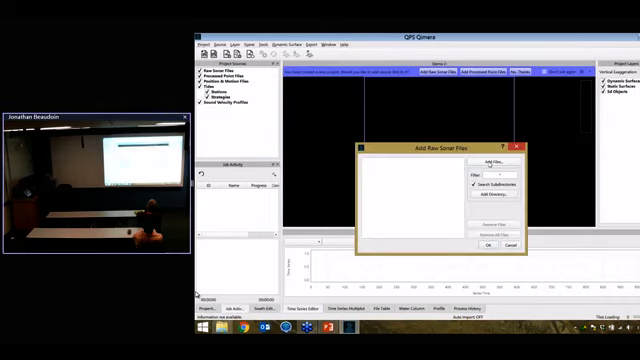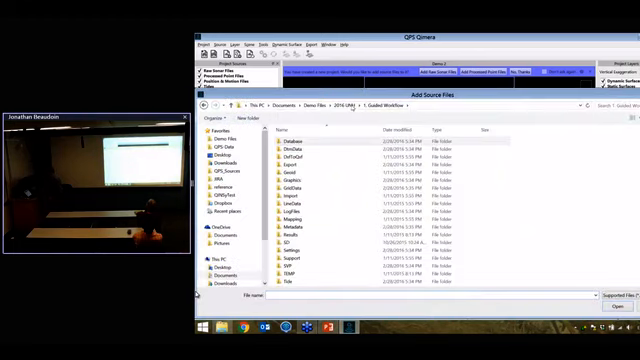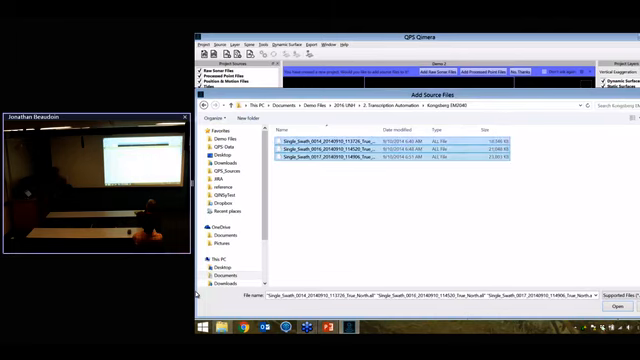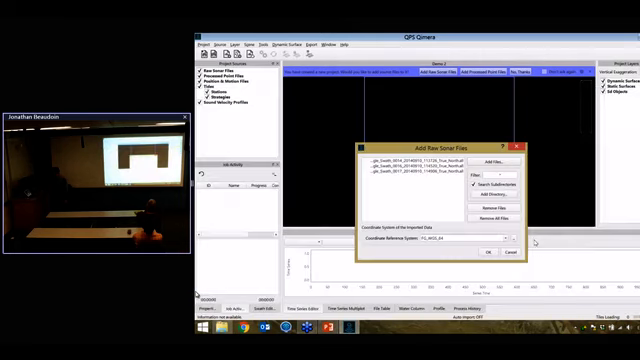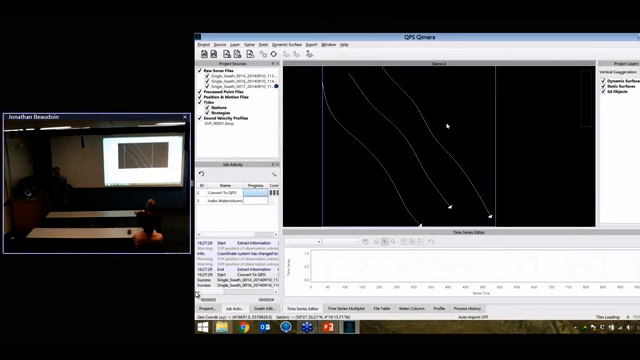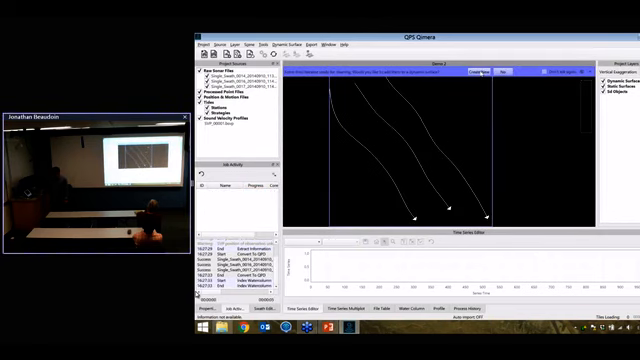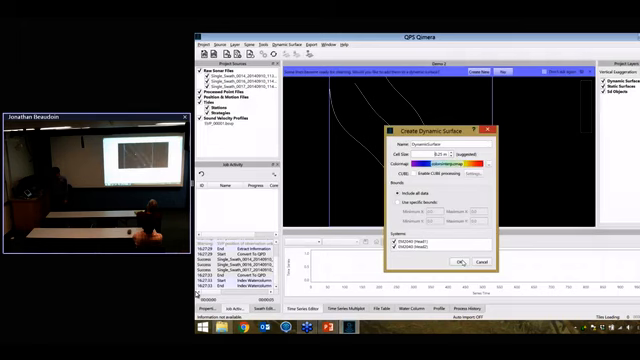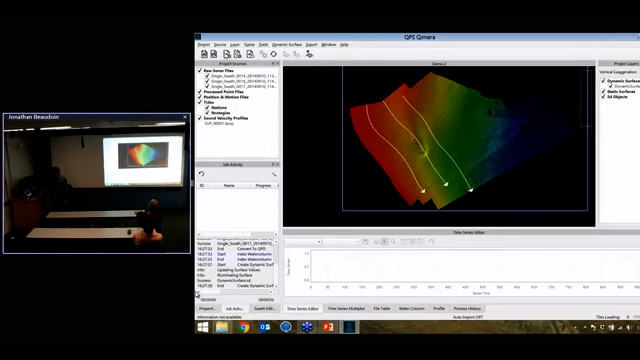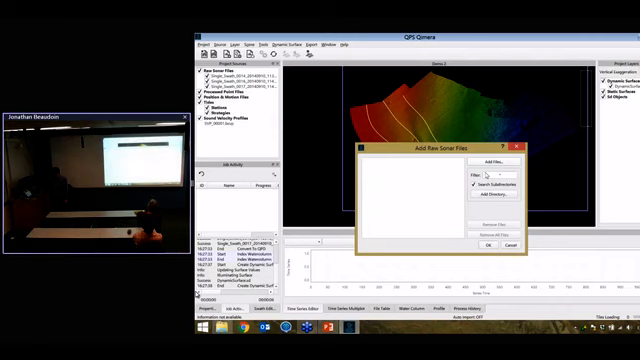I'll have files. So I've got data from a Kongsberg EM2040 and a Reson 7125. This is from the shallow water survey data set in the UK this past year. I skipped over the details last time, and I'll go through some of what's happening behind the scenes now, make a map from that. But first, I'll just bring in the second data set from the Reson.